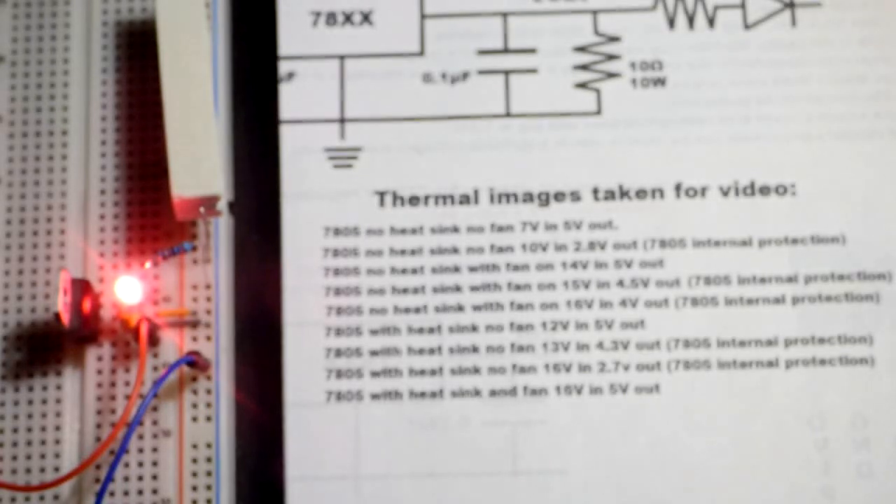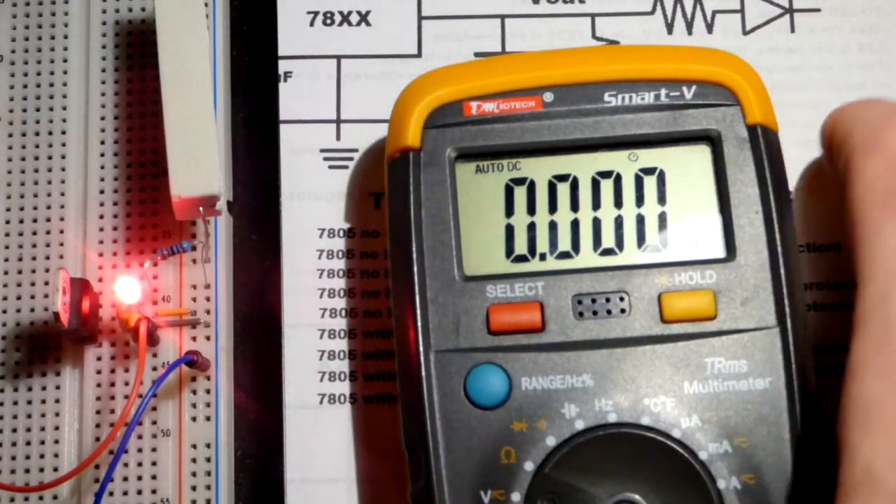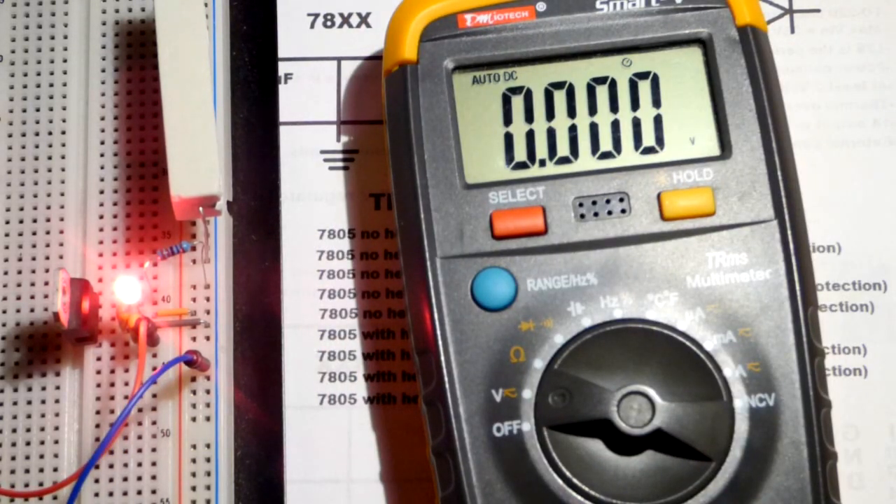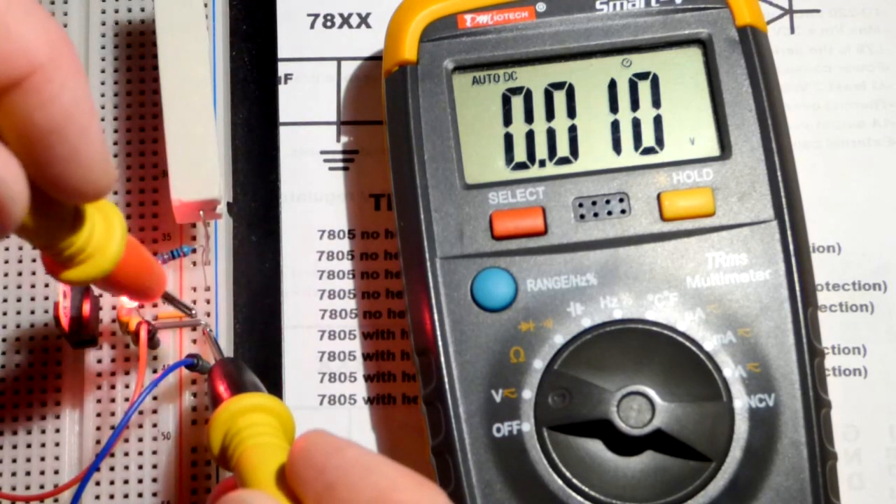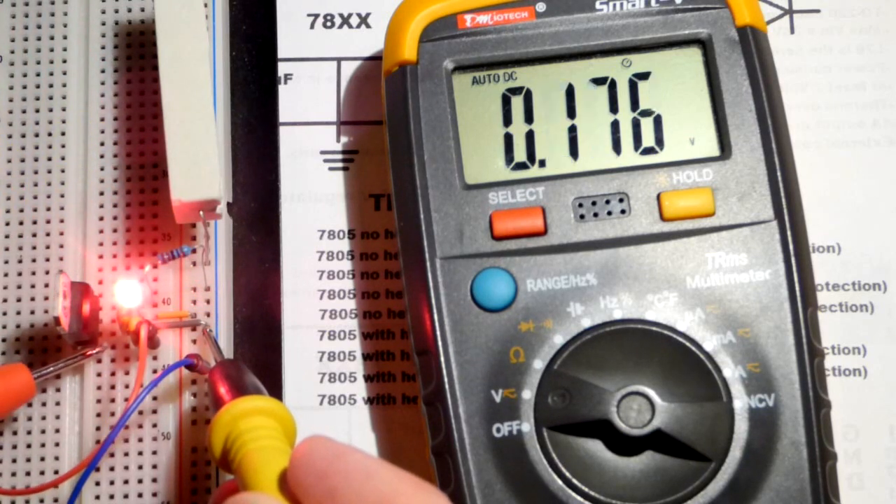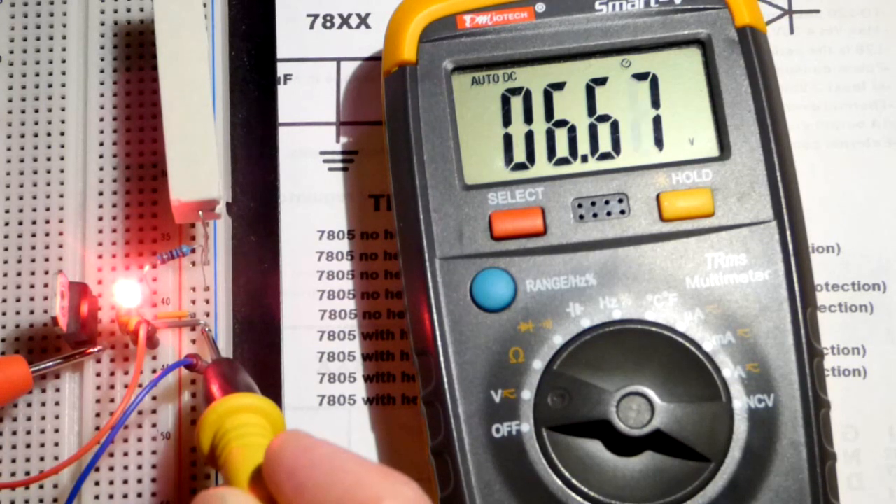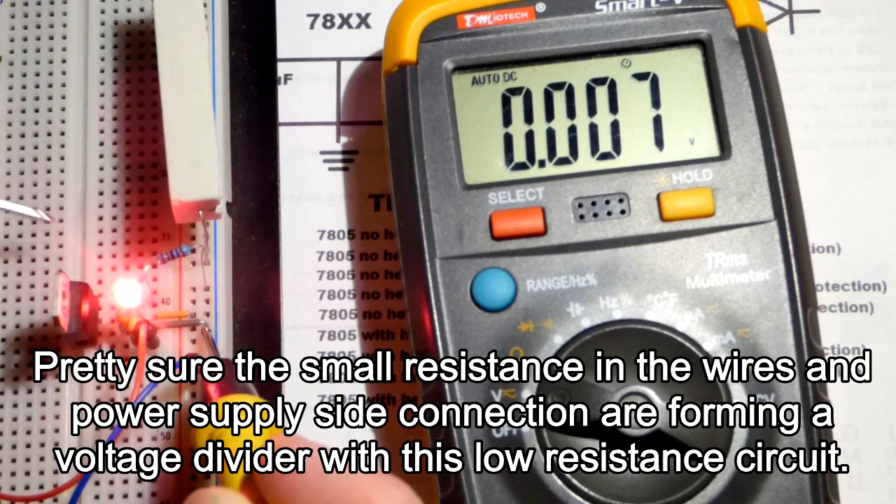But the main takeaway is the thermal images help see what's going on, as does the LED. And the LED doesn't create enough heat to show up. But in any case, we will look at the voltage coming in, and everything shares the same ground. We put the black probe there, and then the input, it's showing a little less than 7 volts, but it's actually 7 volts coming in. So I think we just kind of have a voltage drop going through there.